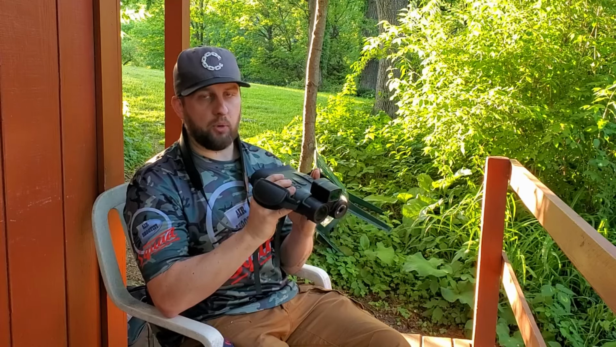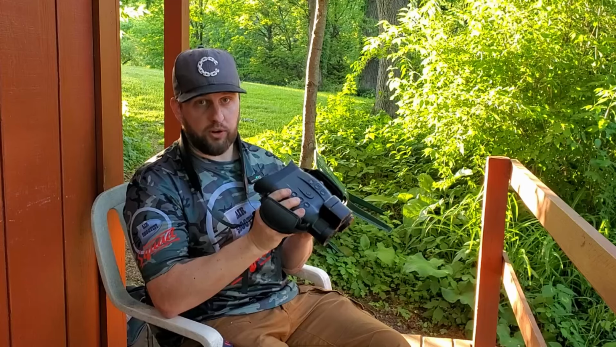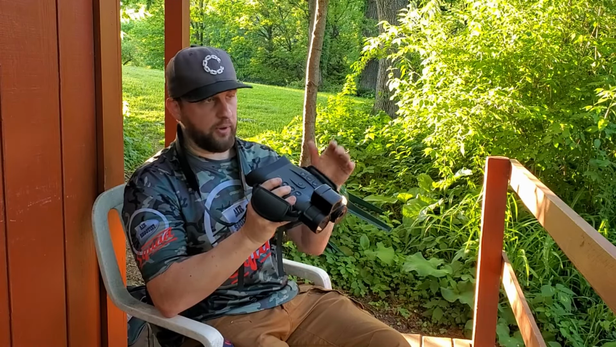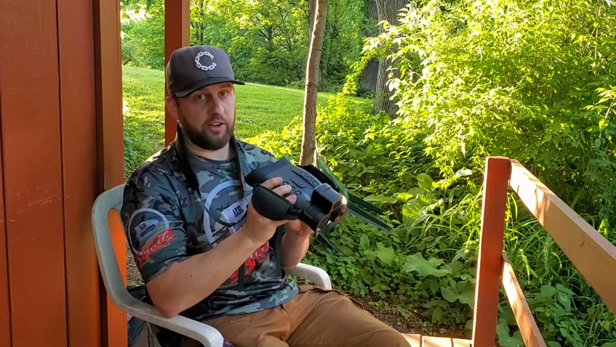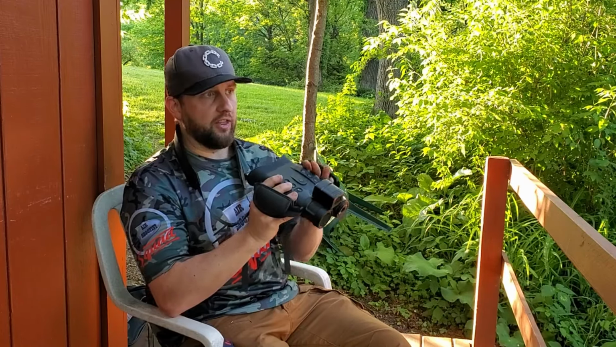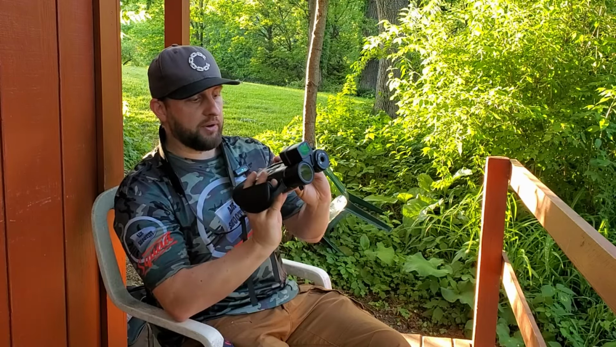Check that out. And then more recently, I reviewed the Oneleaf NV400, which is their full-on rifle scope. It's got ballistics calculations in it. It's got a rangefinder attached to it. And that thing was freaking sweet. You can do that in day or night also. So it's basically like the rifle scope version of this. So back to this thing. It's a pretty nice unit, right?